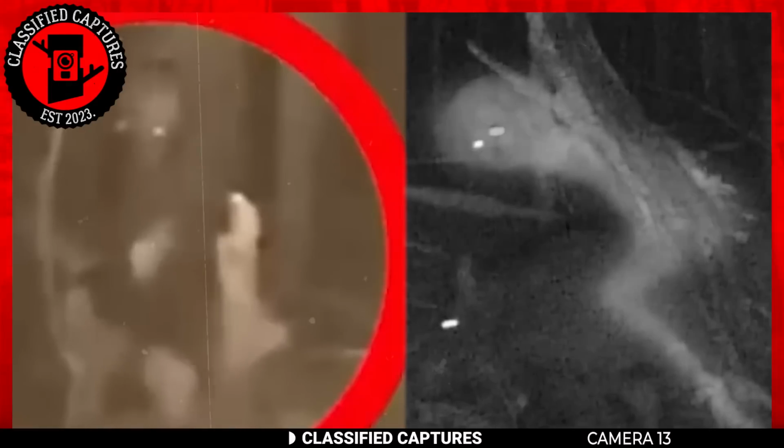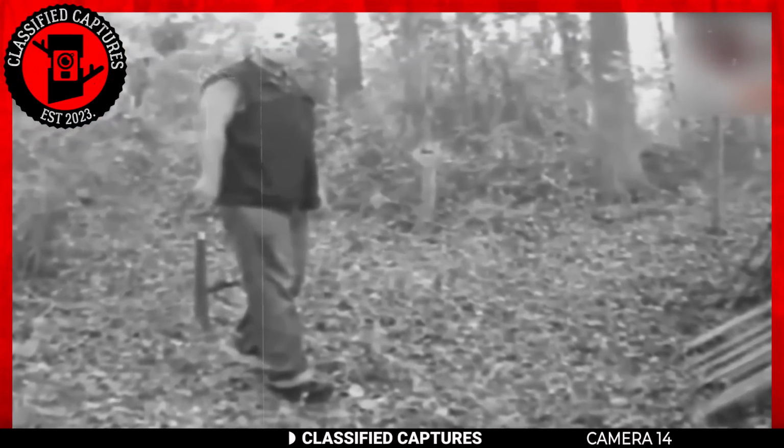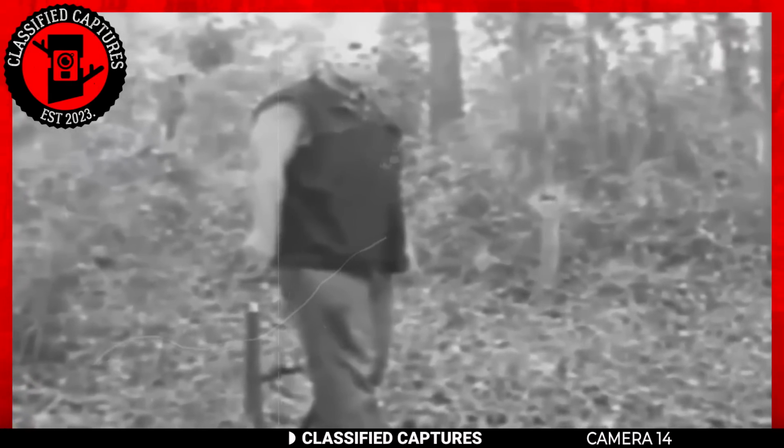You have been presented with both bits of footage. What do you think, hoax or real? What would you do if instead of capturing wild and interesting animals, your trail cam captured a scary-looking man wielding what looks like a cutting tool?